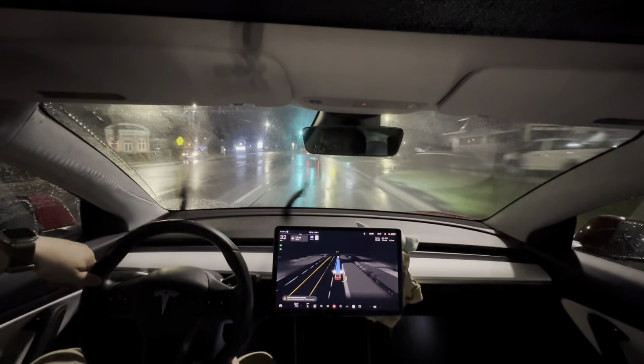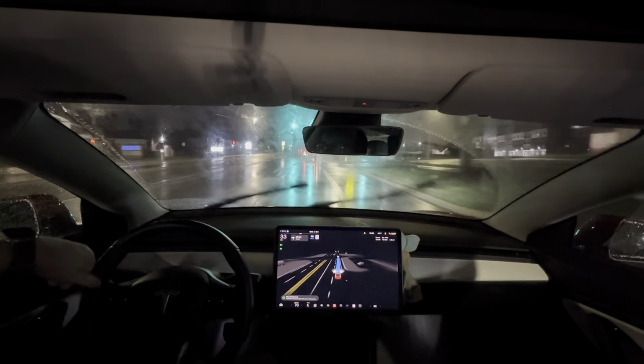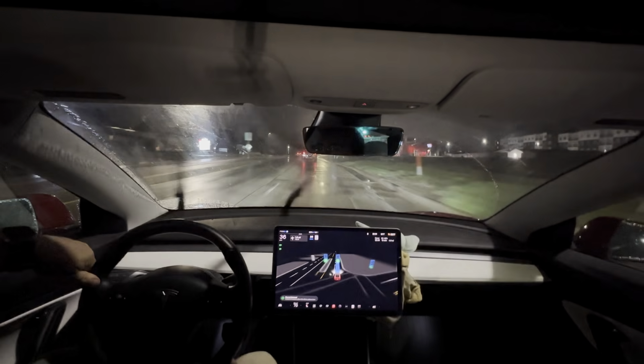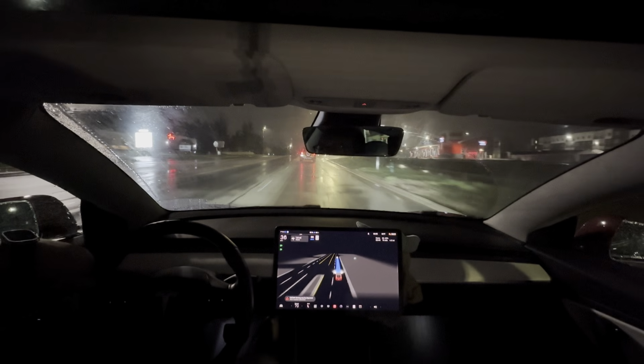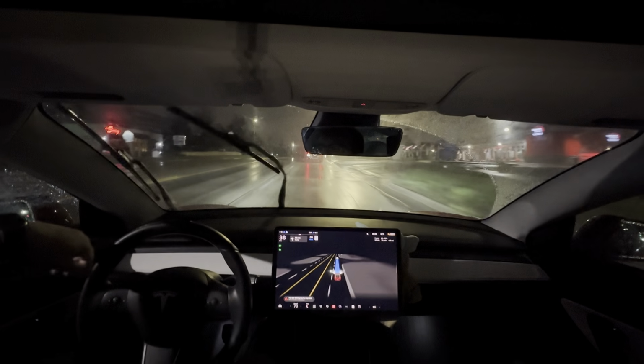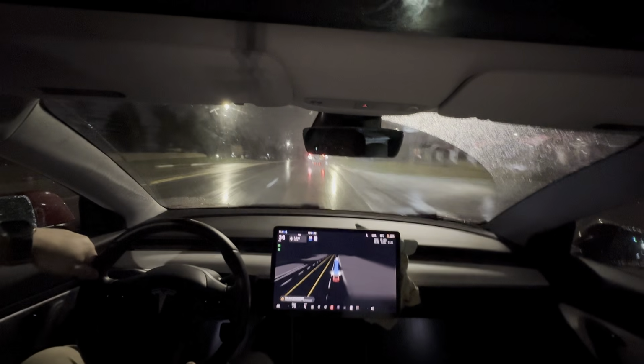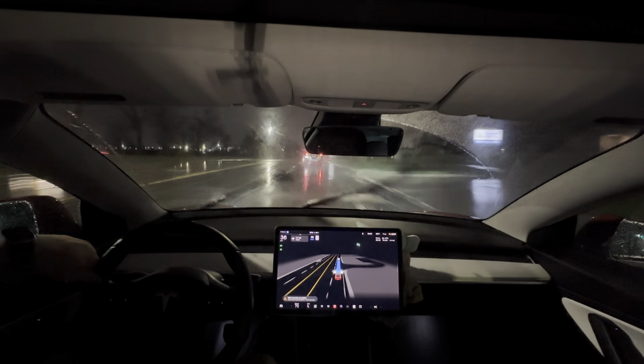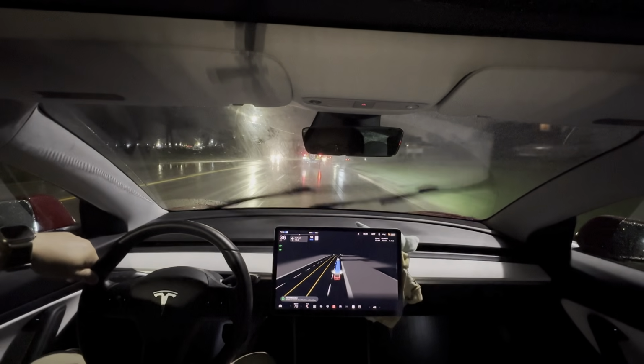One of the things that would make me like full self-driving better is that on some of the other driver's assistants, they actually let you assist the car. Like if I could force the car over into the correct lane, I would like it better, especially if they're going to keep it at a level 2 level.